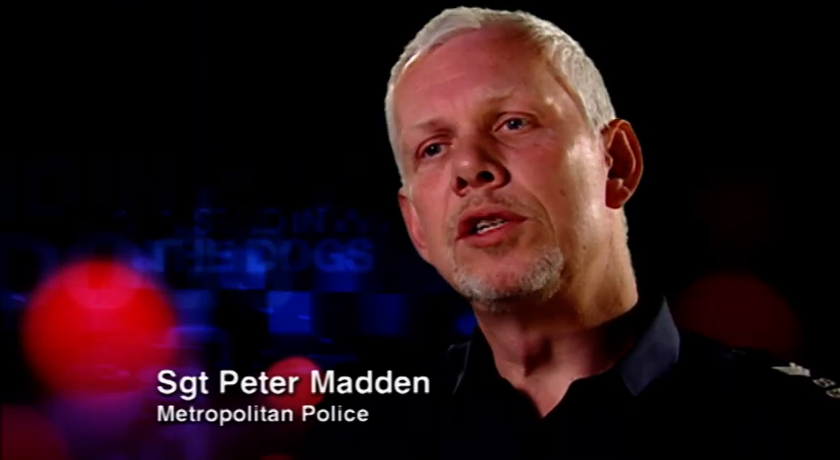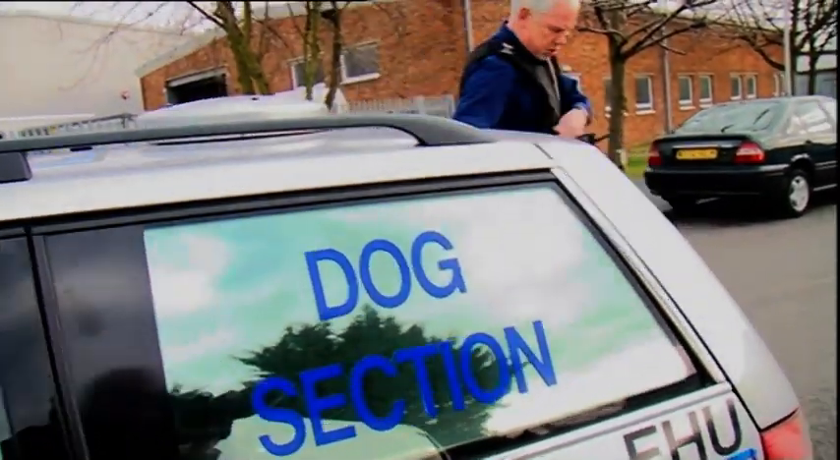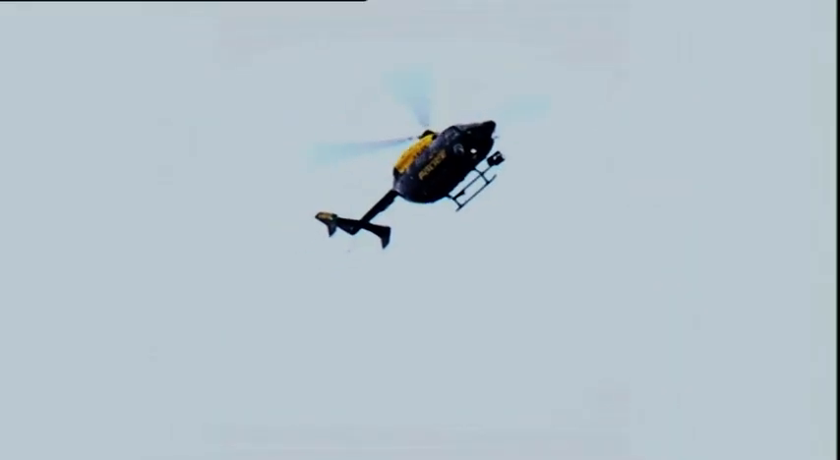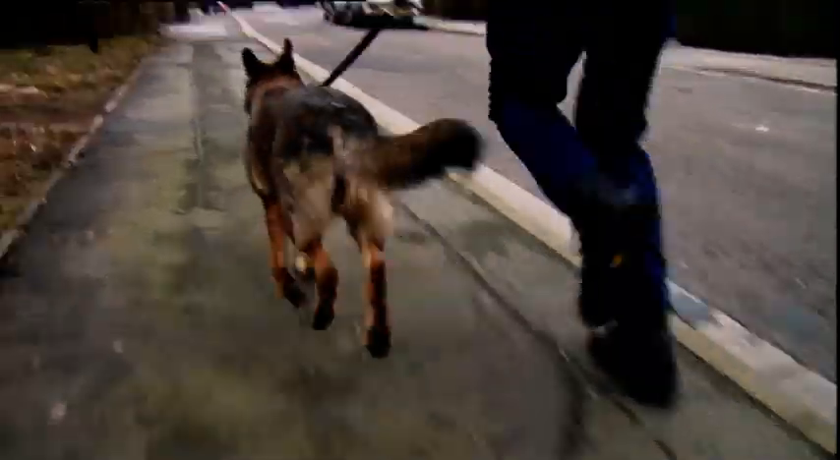I don't think Brodie generally gets too excited once the sirens go on or I start driving faster, because she knows from experience that quite often, that will happen and then we'll get cancelled. What she does associate is when we stop and I open up the back, that's when she gets excited. Brody can now get excited. Heathrow's air traffic control has allowed India 99 into its airspace.